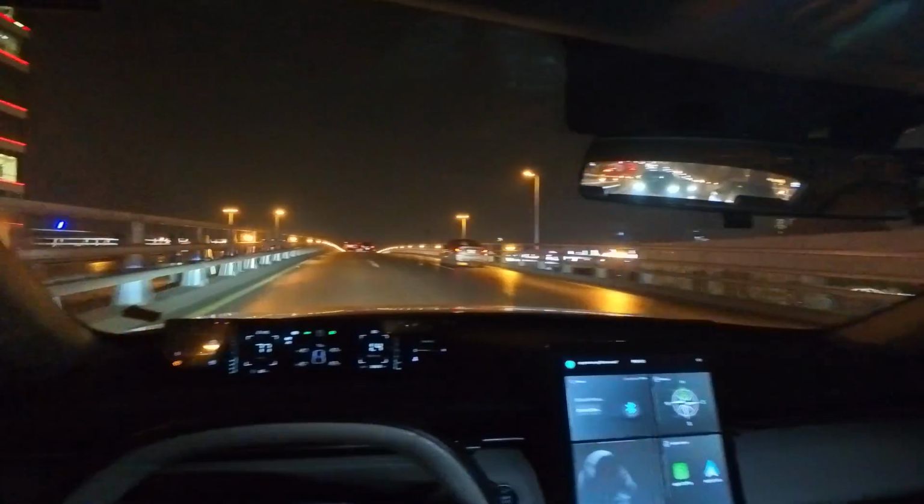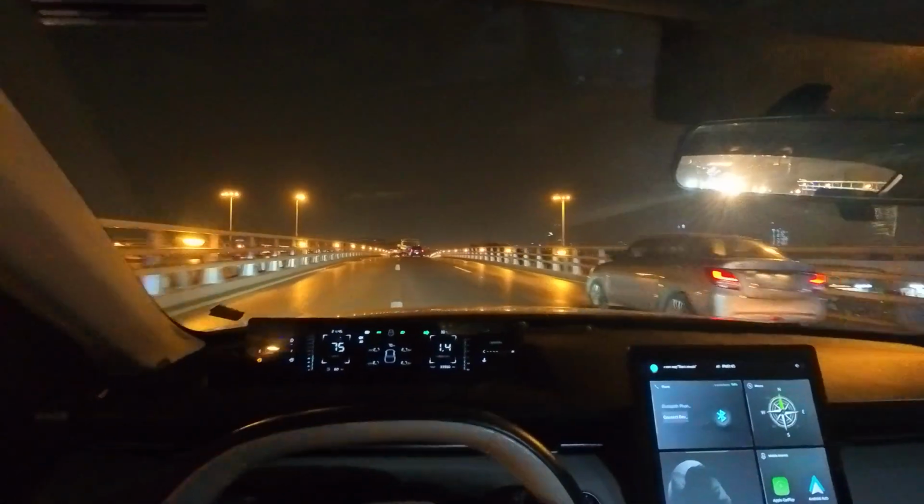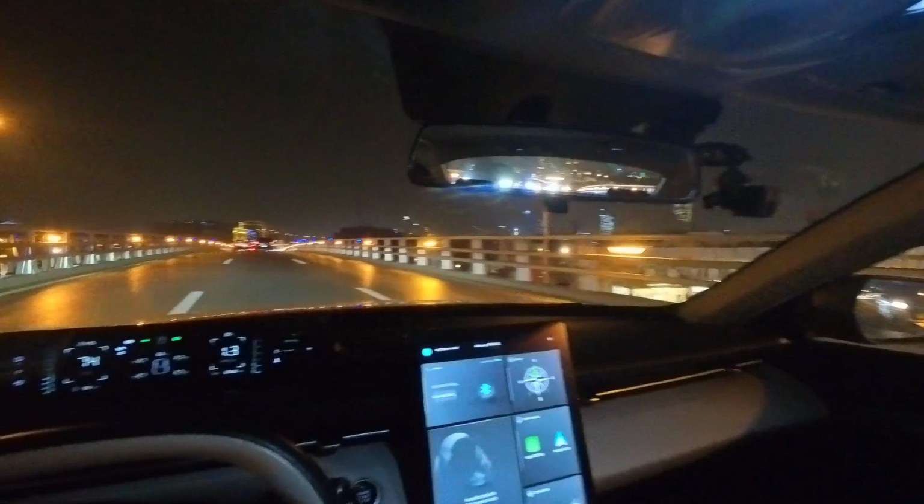What a smooth bridge. It's a new one, so hence it's quite smooth.